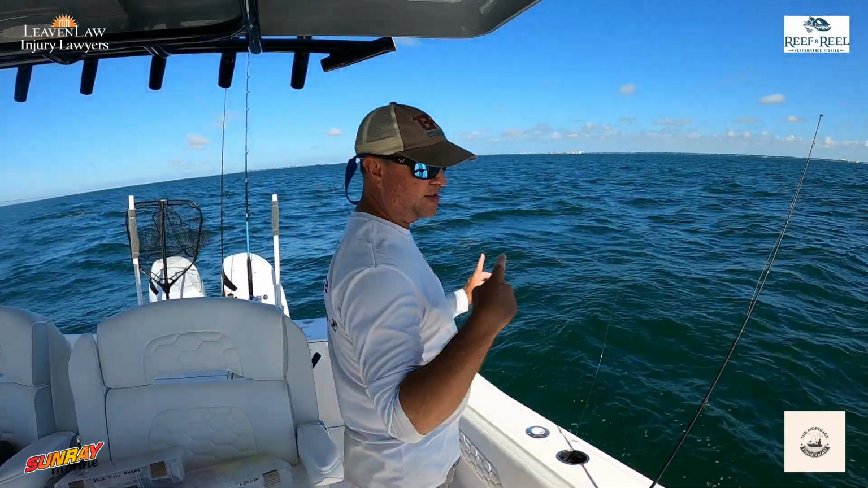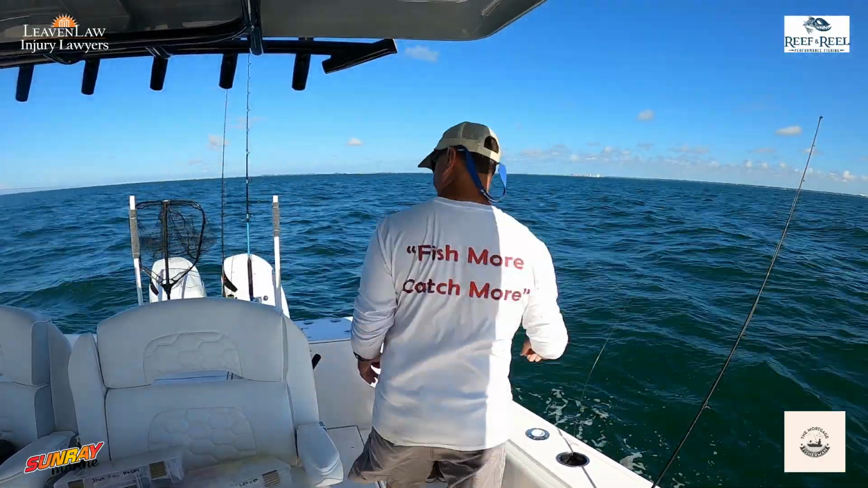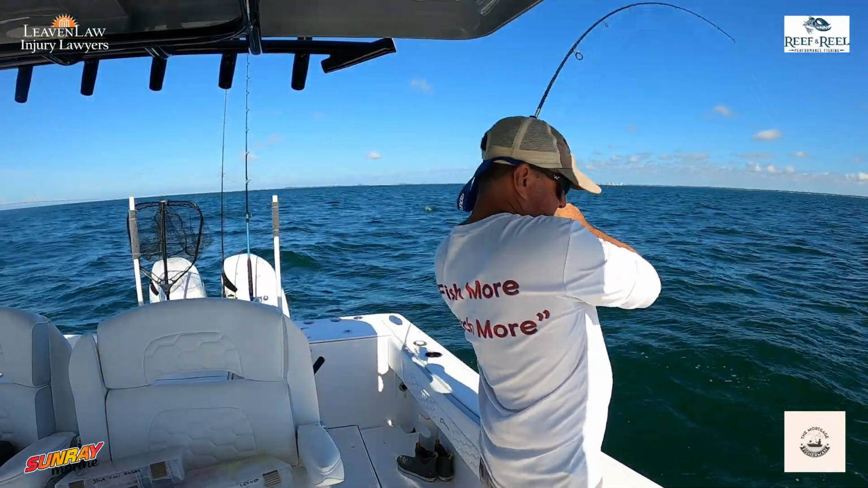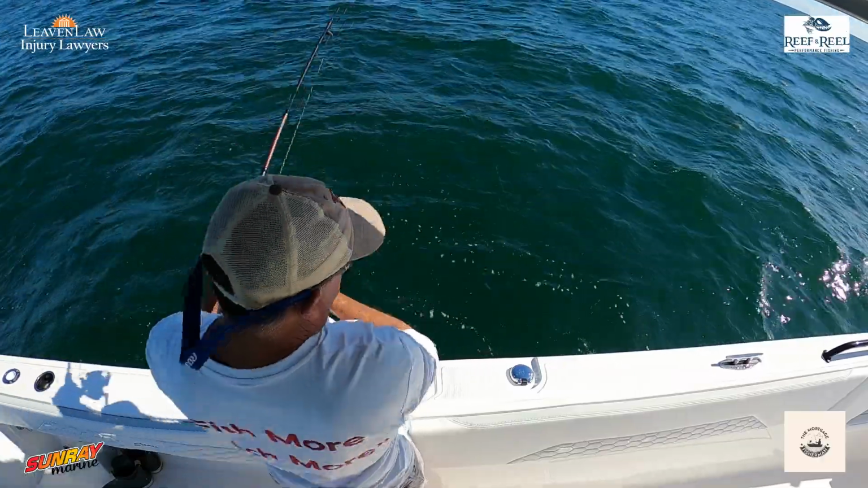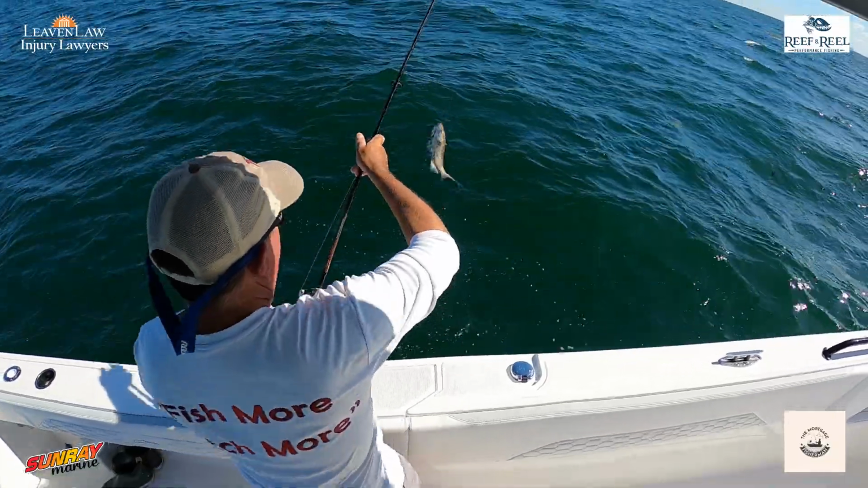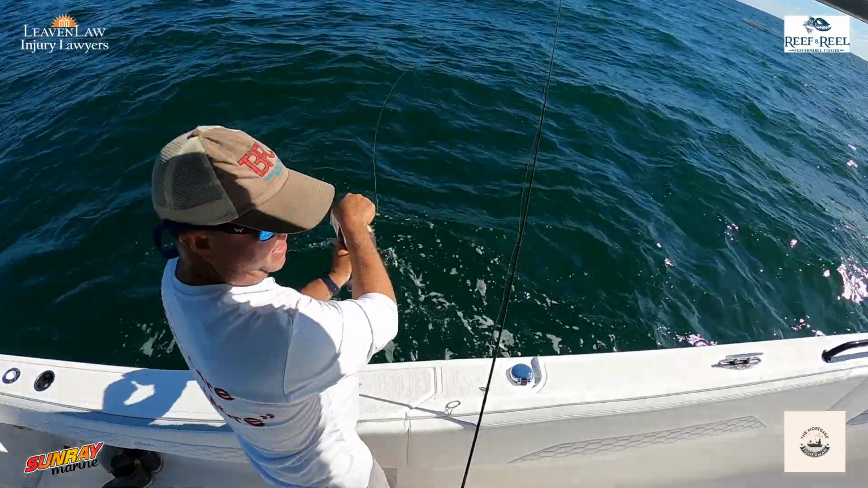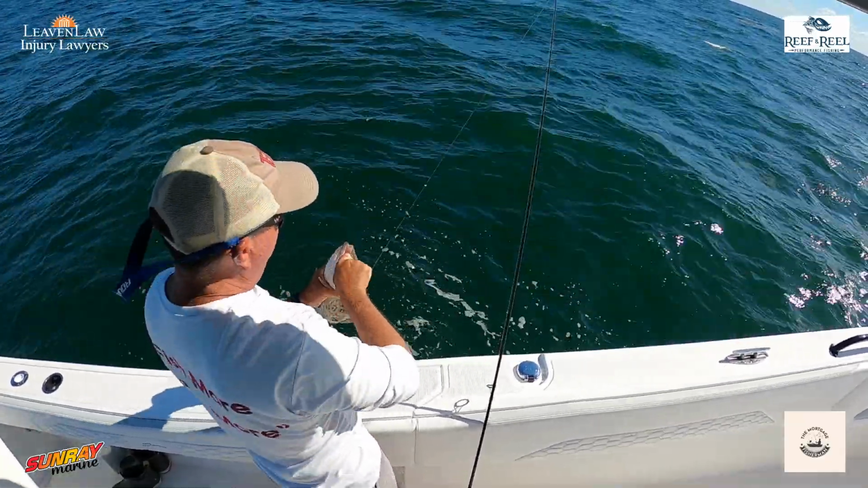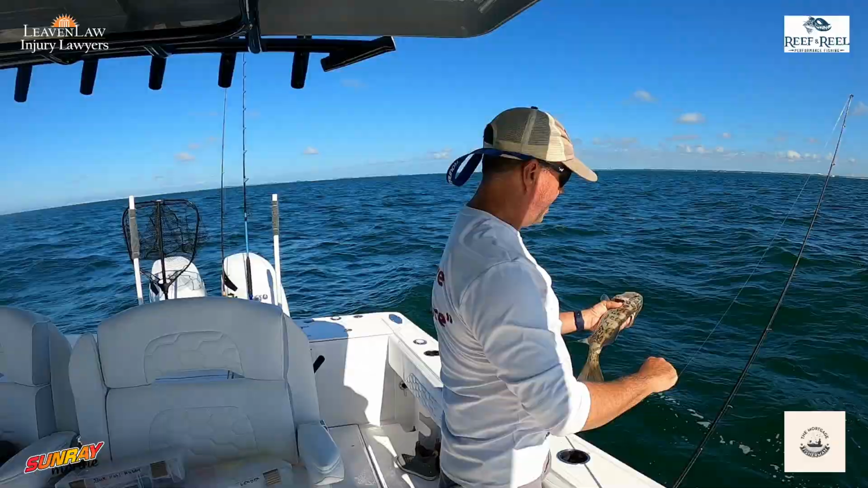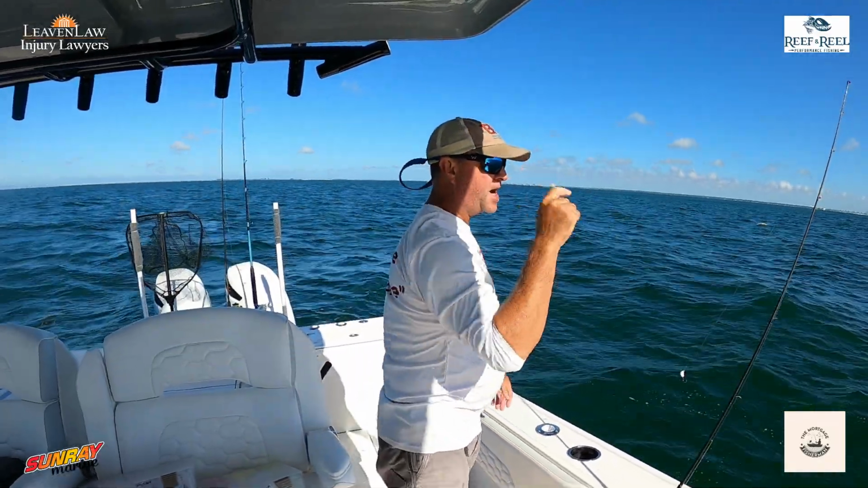I caught the gag on a live bait, but then I had that fish on a cut bait. As soon as it hit the bottom, he was on it. I'm using very light leader, very light jig, half ounce huggy jig, and using cut bait. So what I'm trying to do right now is get them all fired up, and once I get them fired up, I'll send down a live bait down there, see if we can't get a bigger one. But that one was immediate. As soon as it got to the bottom, he was on it.